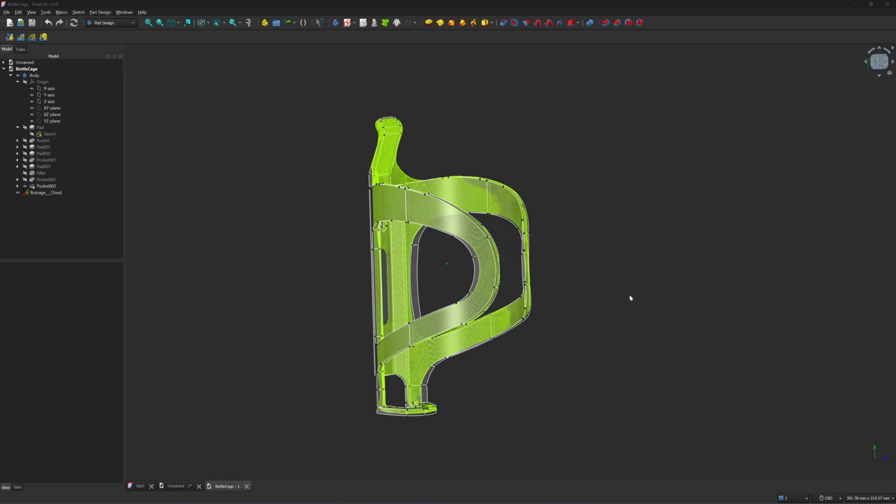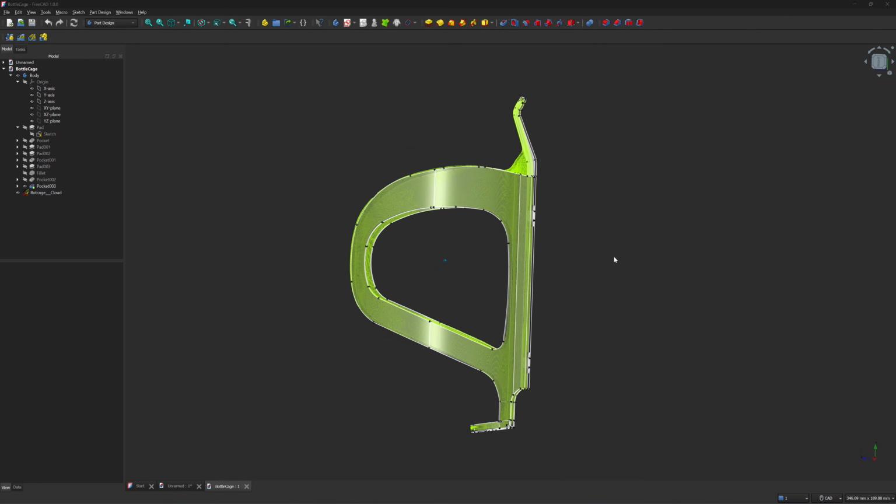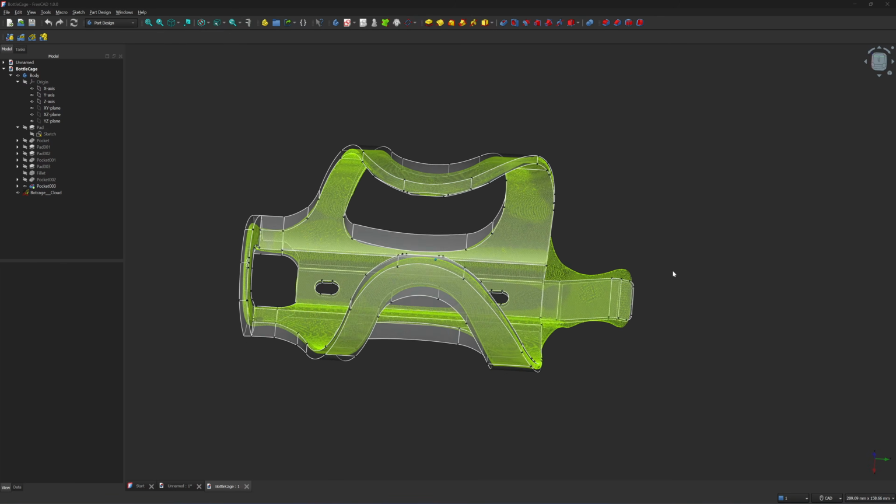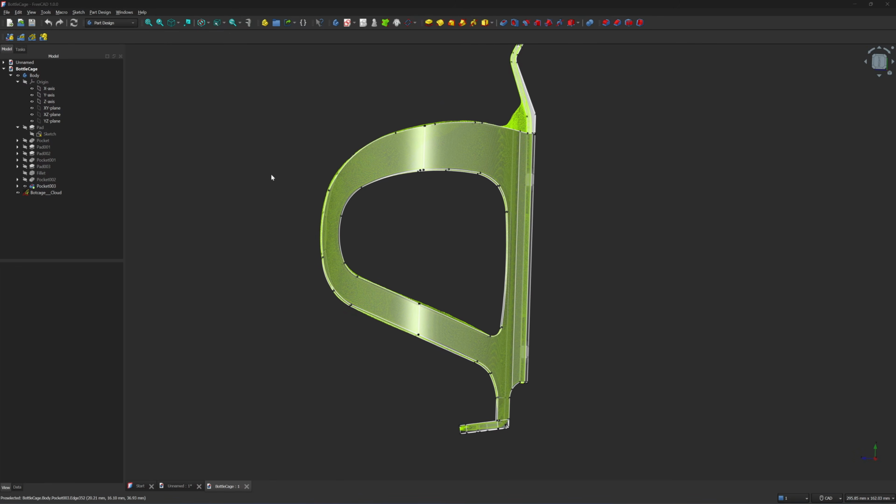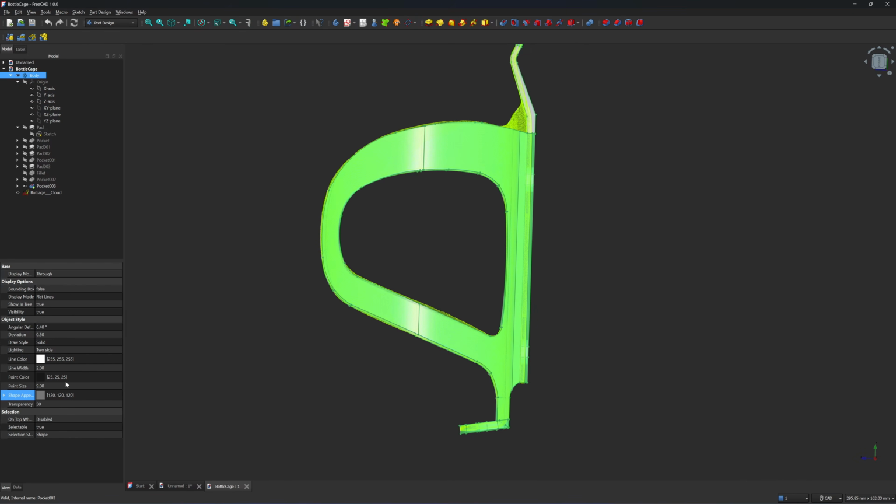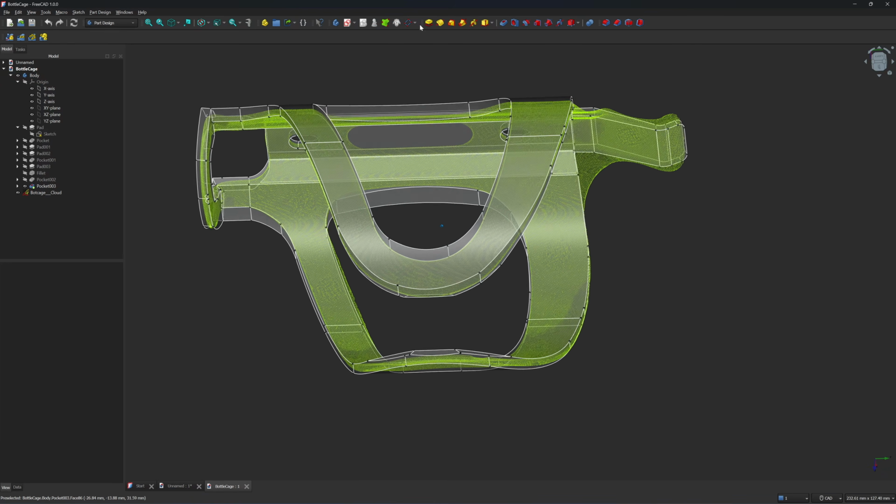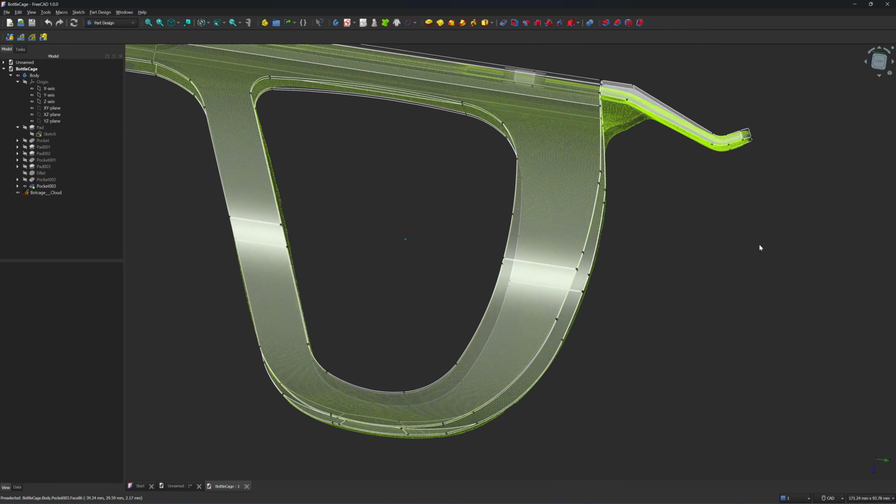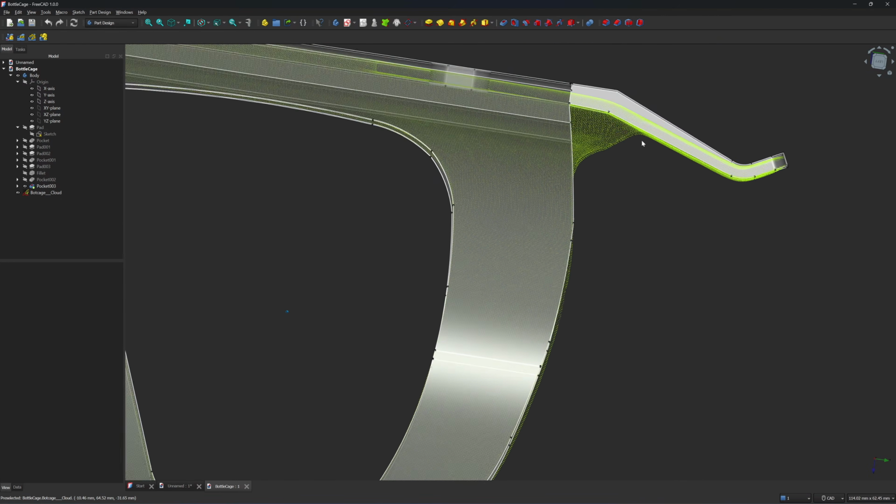Okay, this is the end result, the bottle cage. I'm going to show you the steps it takes to make this model. You see that I put the model with transparency. How to do that? Click on the body, and in this property window, you see transparency. I usually put it to 50%. With 50%, you can clearly see the point cloud inside, and you know that you can trace it correctly. You see the tracing here, it's quite accurate.